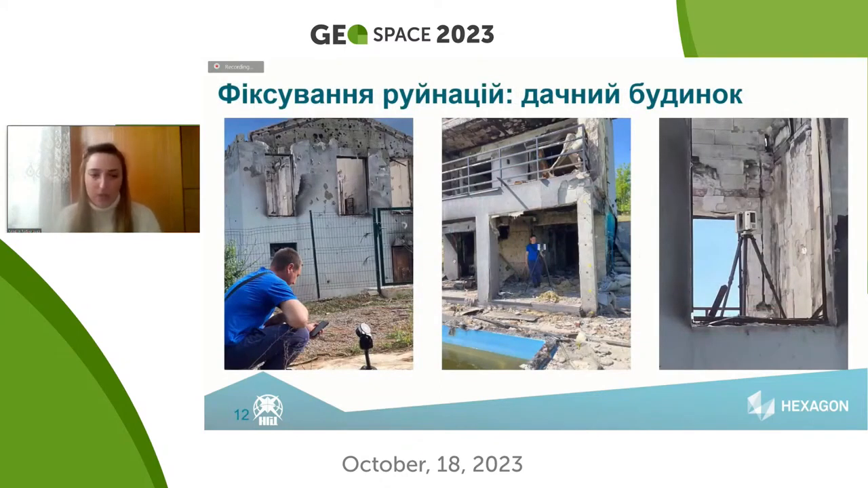And then I will tell you about our practical experience of using these systems, how we used them in practical work. The country cottage was ruined as a result of shelling from the tank.